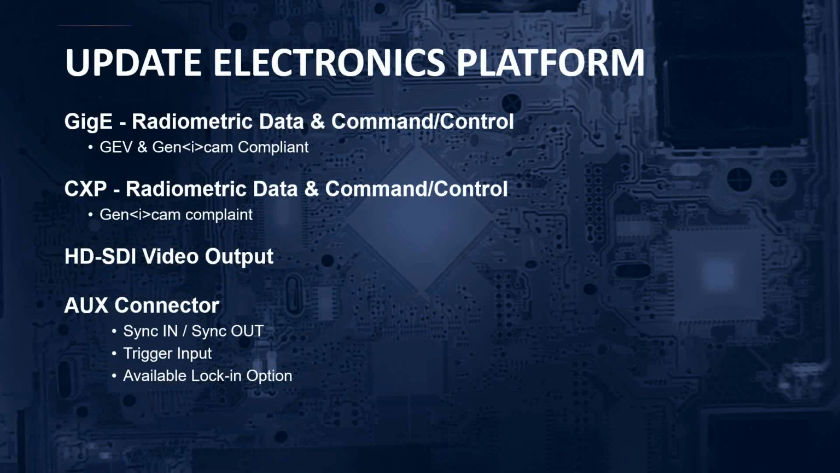Although the 8580 is built on a completely new platform, it still offers the same flexibility of connections as the previous A8000 cameras. Both gigabit Ethernet and a single channel CoaXPress connection are available for digital data and camera control, which gives you the ability to use the type of connection that's most convenient to you. These interfaces are both GenICam compliant, which allows the 8580 camera to directly interface with a number of third-party recording and analysis programs like MATLAB or any other third-party GenICam-based programs.